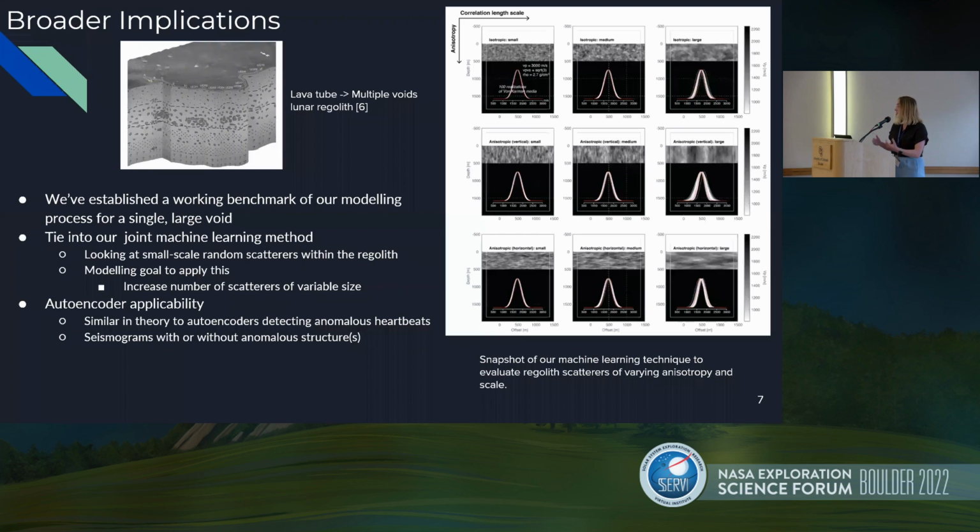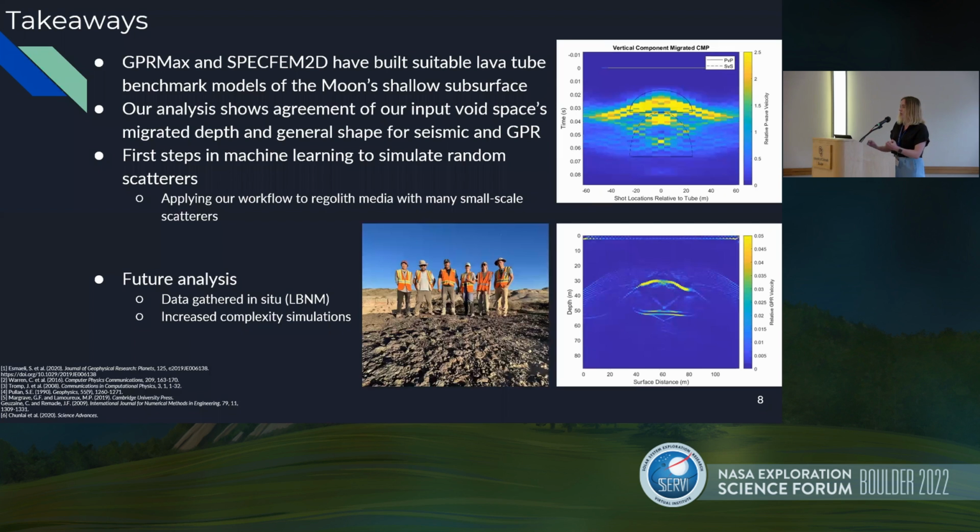On to my summary slide, the takeaways that we've gotten from this. We found that the two programs we have used for GPR and seismic have built suitable lava tube benchmark models of the moon's shallow subsurface. Our analysis shows agreement between them, even in the back check for the migrated depth and general shape between the two. And we have taken some first steps in machine learning to simulate more detailed regolith random scatterer models that we hope to apply our workflow to.